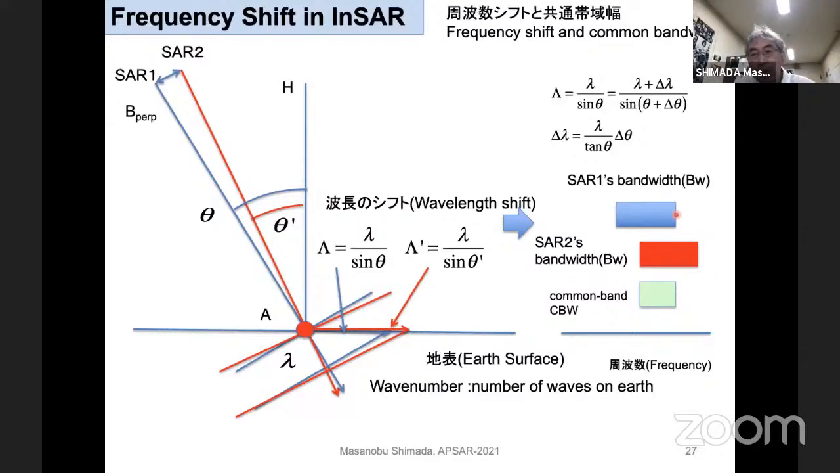First image, the satellite has a wave number spectrum on the ground here, and the second one is here. If the satellite position is the same, this blue bandwidth and red bandwidth are the same, but normally those two are different. Then the common band area is limited. We have the point where the coherence becomes 0. This is the so-called critical baseline.